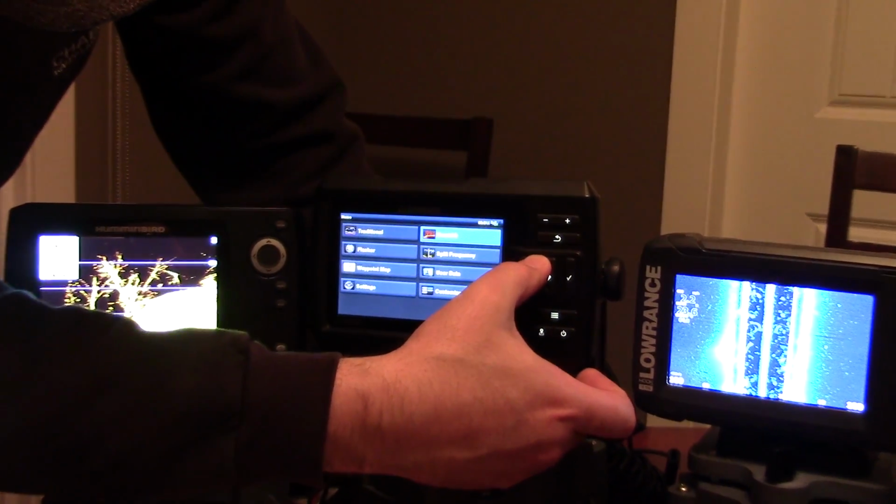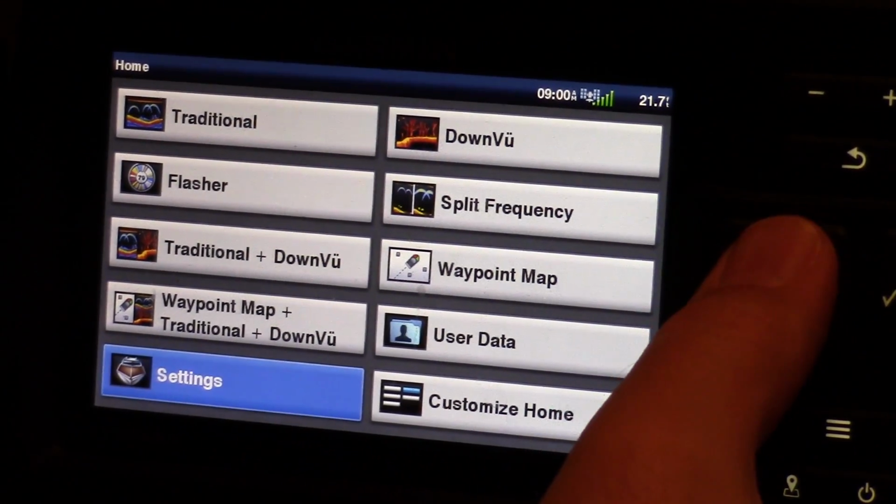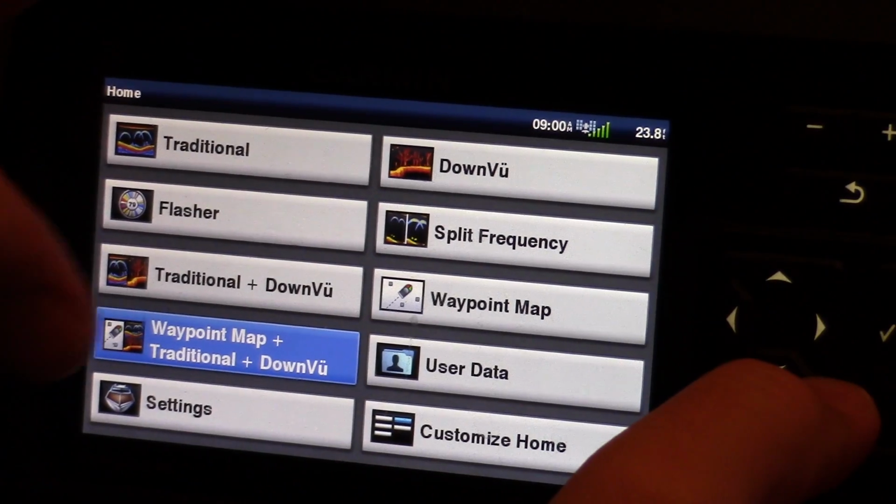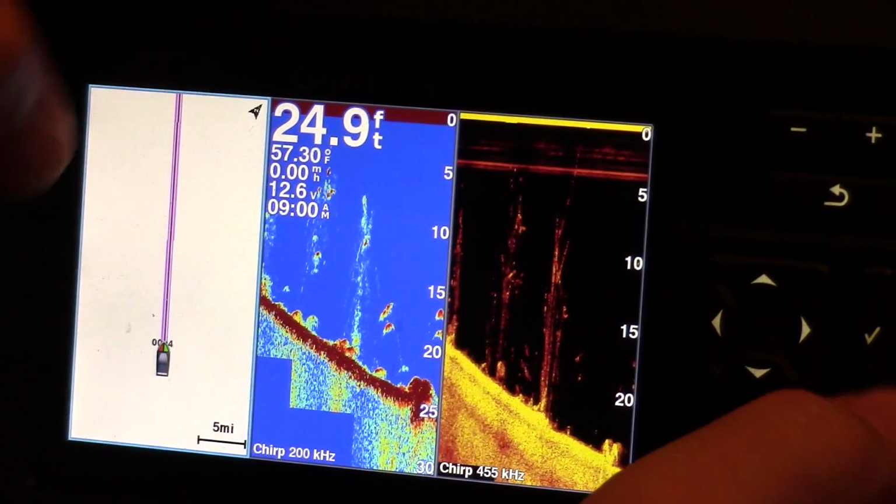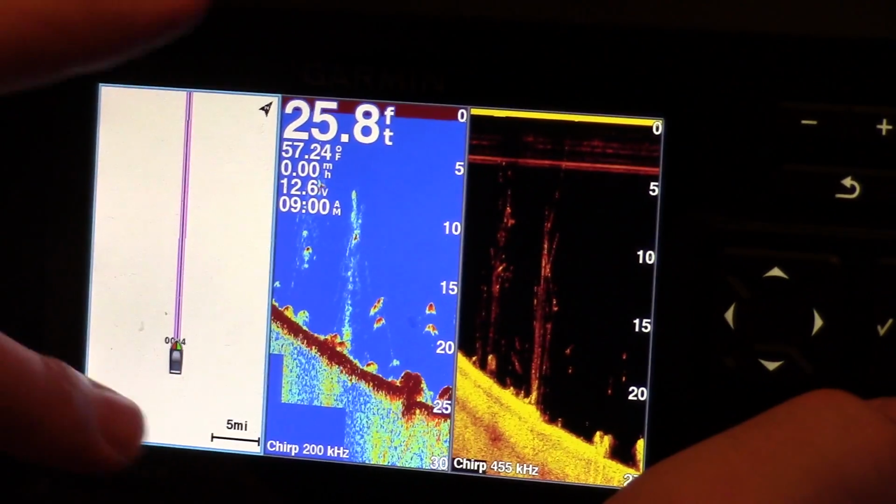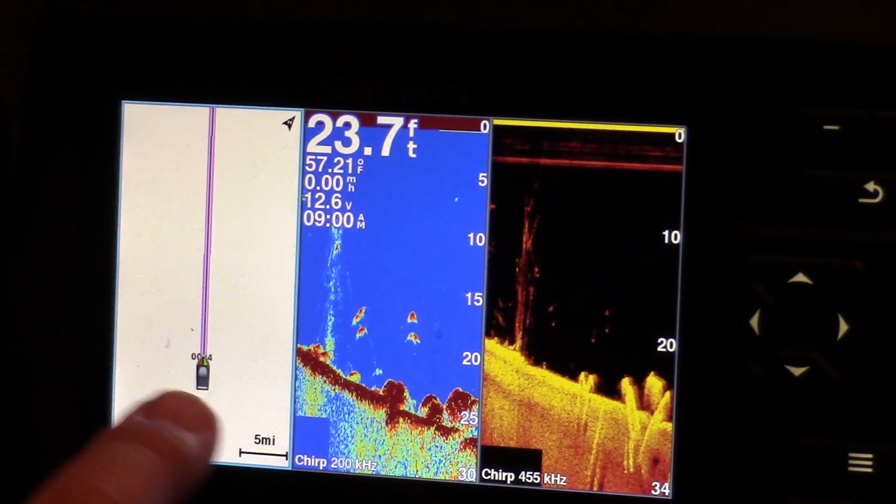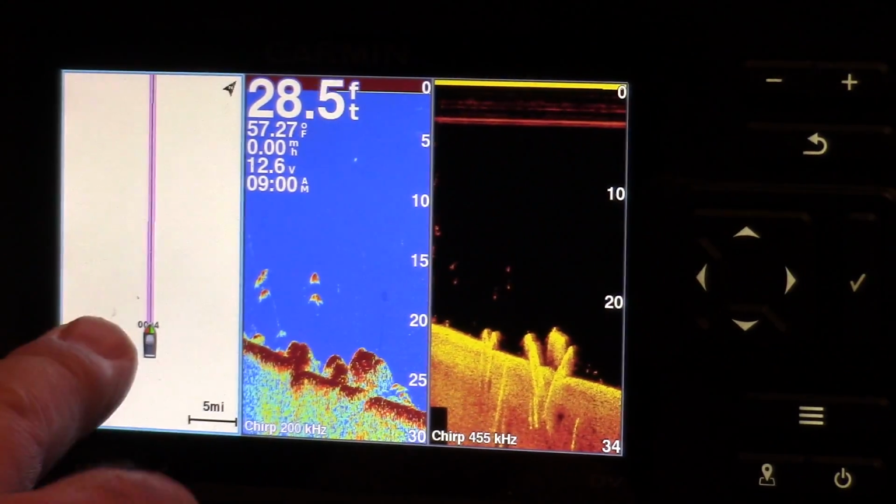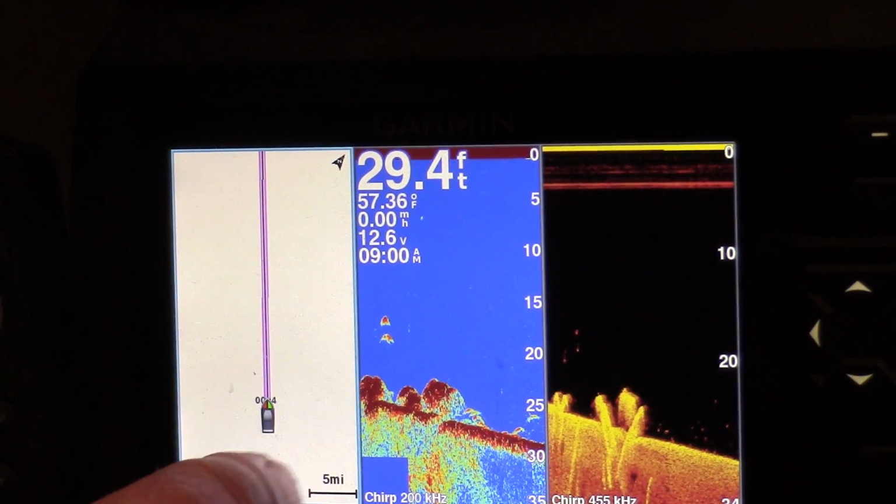So this is a split frequency. Let's see here, yeah, so they have some splits set up already for you. So traditional map or waypoint, traditional and down view. Let's look at this one here. So you've got splits in the vertical sense this way, which I think makes sense, because if you're just doing a track plotter on this one, all you're seeing is the line anyway, so you may as well. That works.